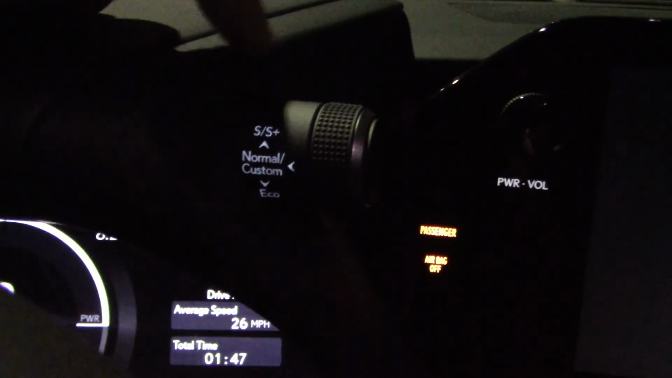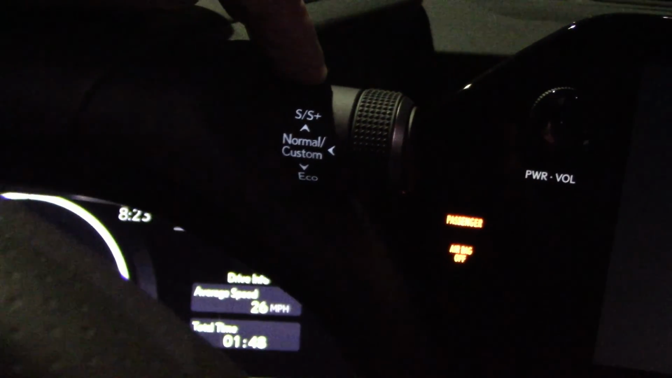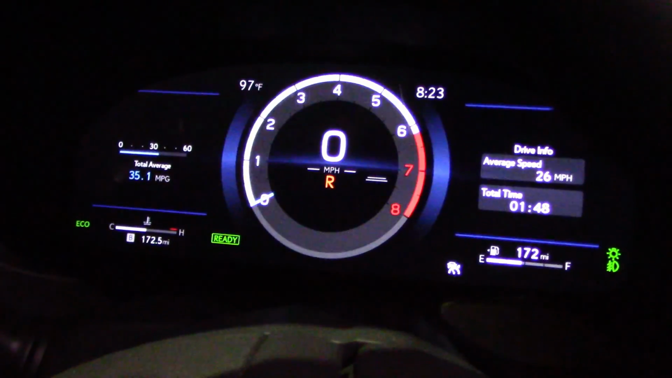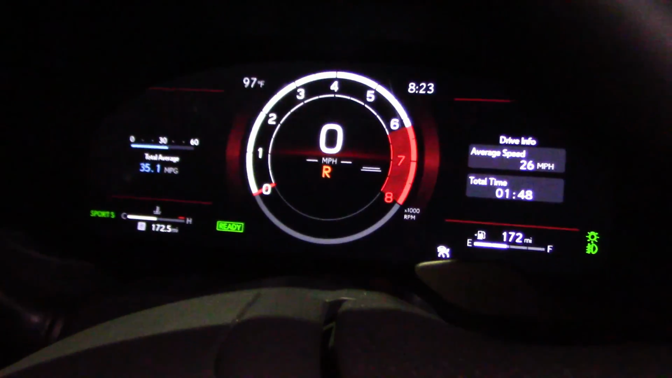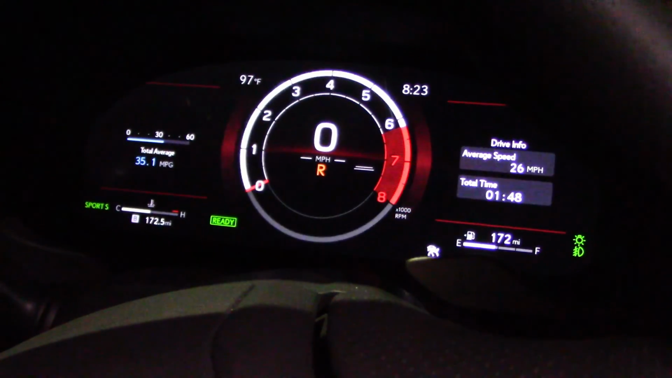Since this is an F Sport, it gives you normal, eco, sport, sport plus, comfort modes. In doing so, gives you different gauge clusters. A little light show for you. For your 50 grand.